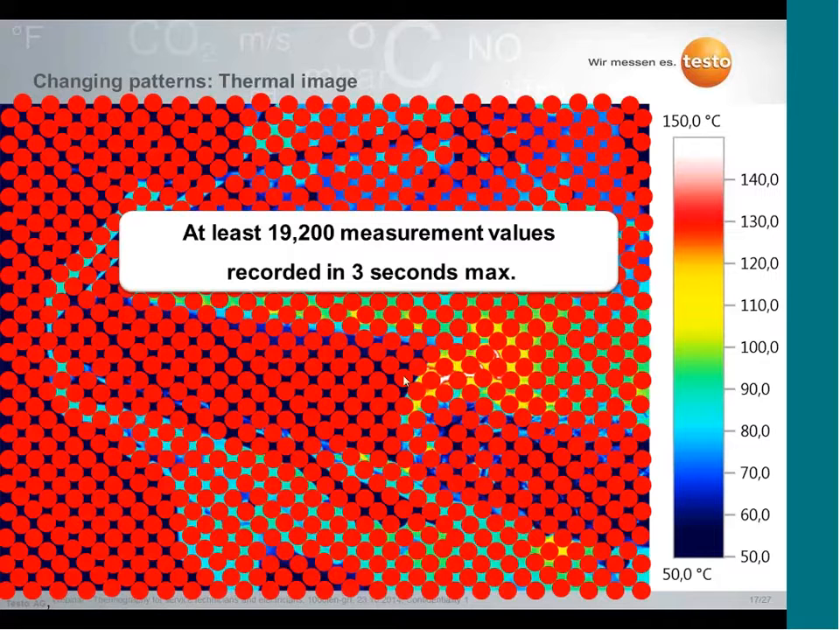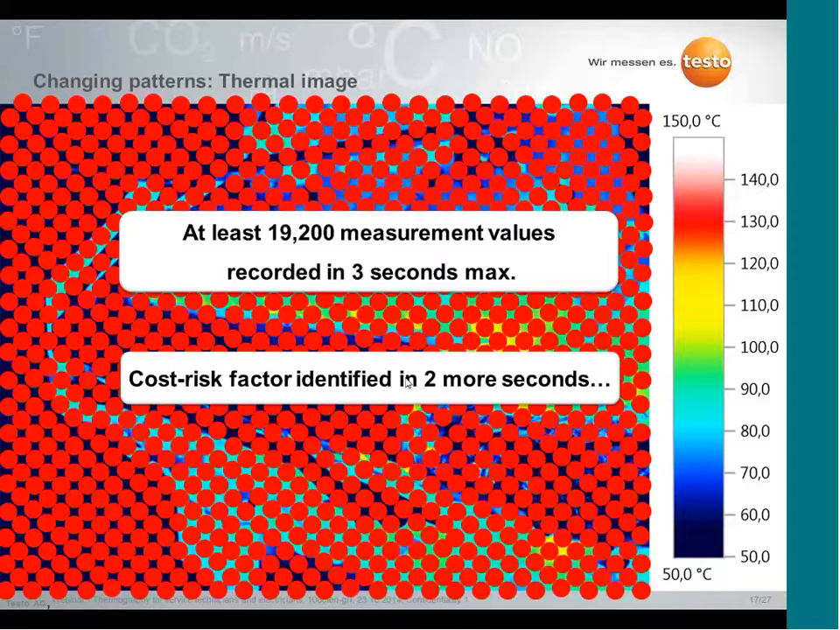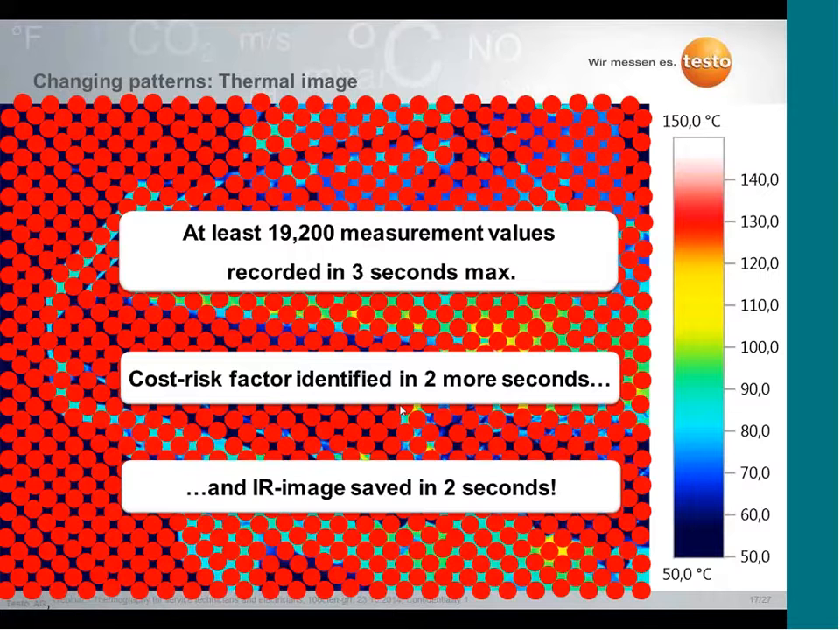You can measure and record it in 3 seconds maximum, so you're very fast. You can identify possible cost risk factors on the machine, and with 2 further seconds you're able to do a simple IR image and save it on the camera. Maybe you need it to show to your supervisor or to your colleague.